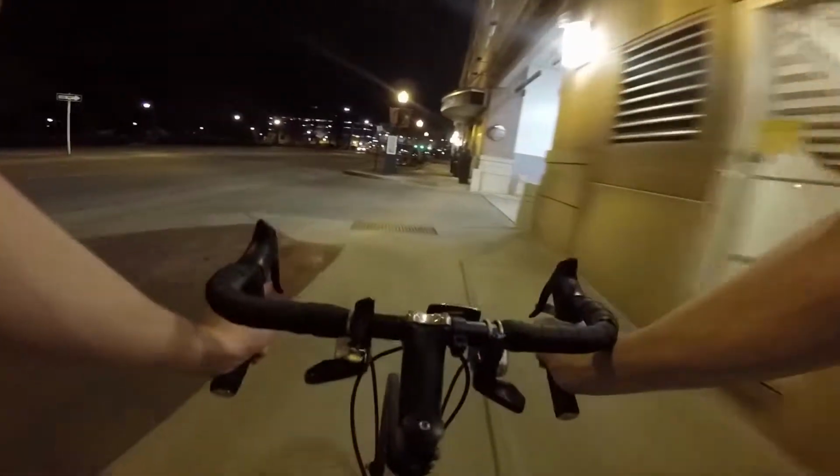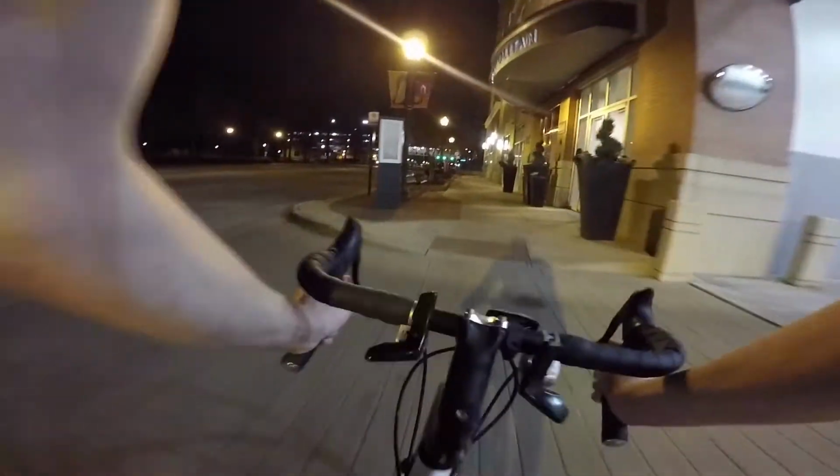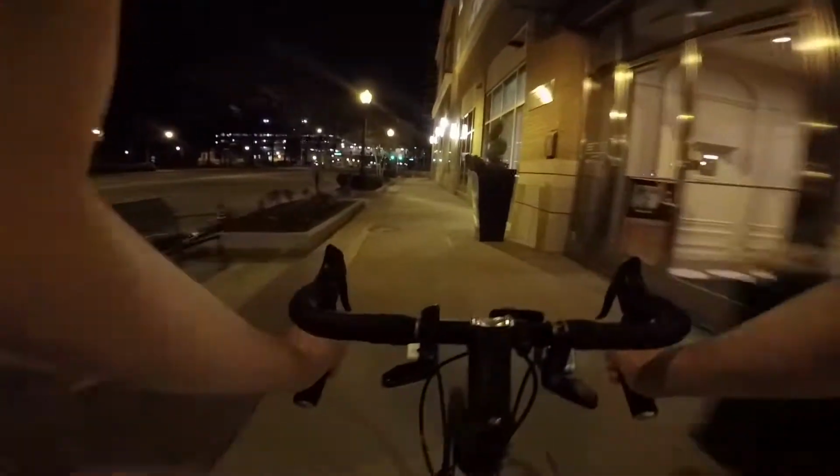Mind having better brakes where I ride, but Virginia Beach Town Center is quite fun, especially for filming because you got some cool lights right up in the parking garage. Let's see what this looks like.